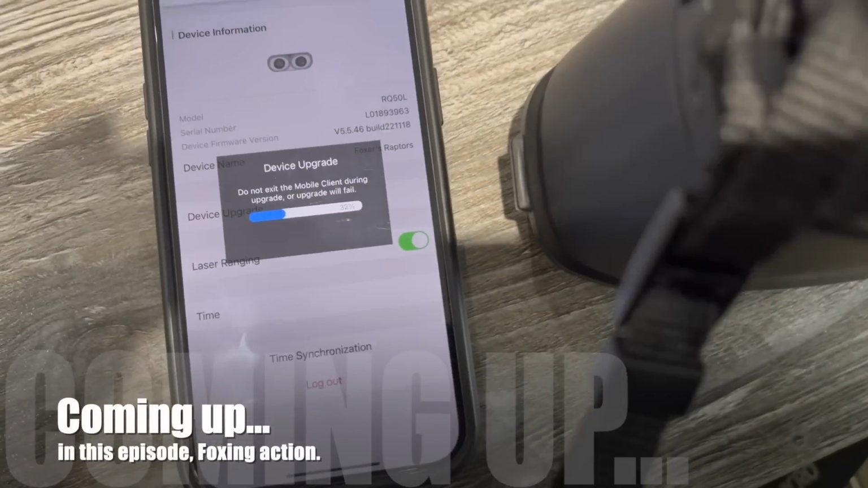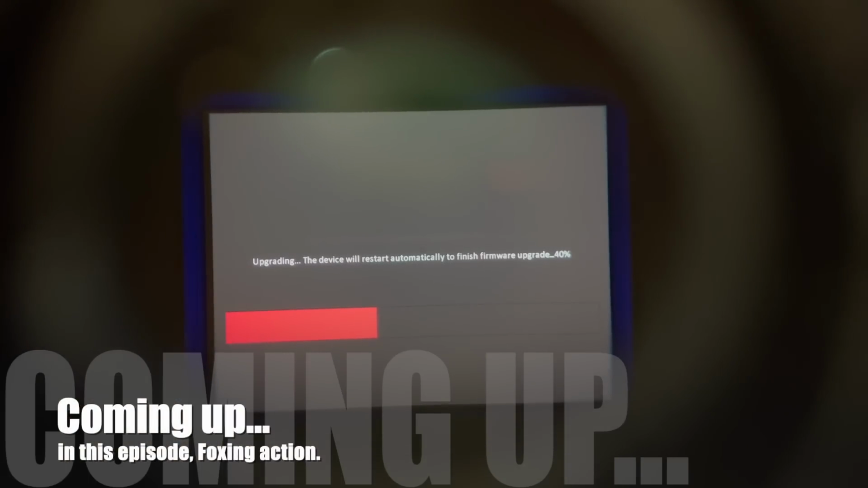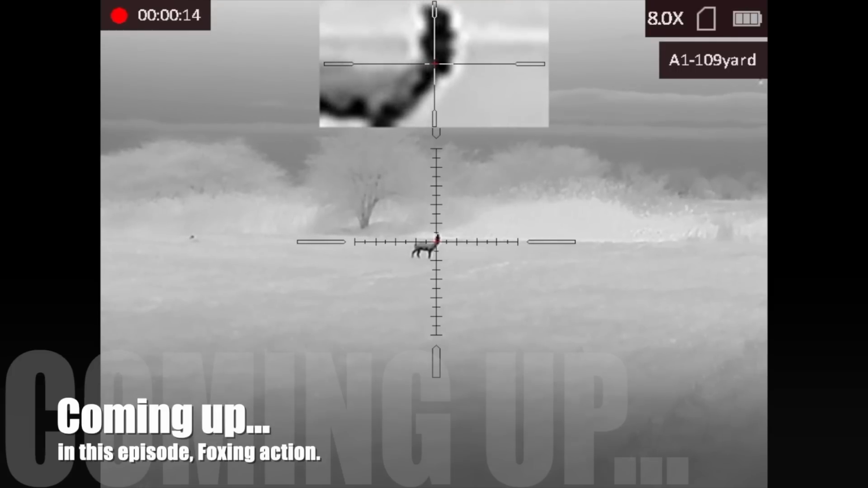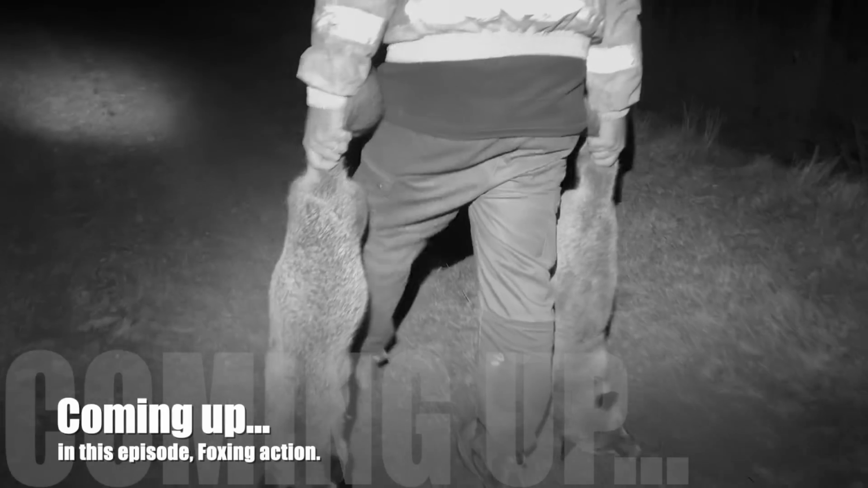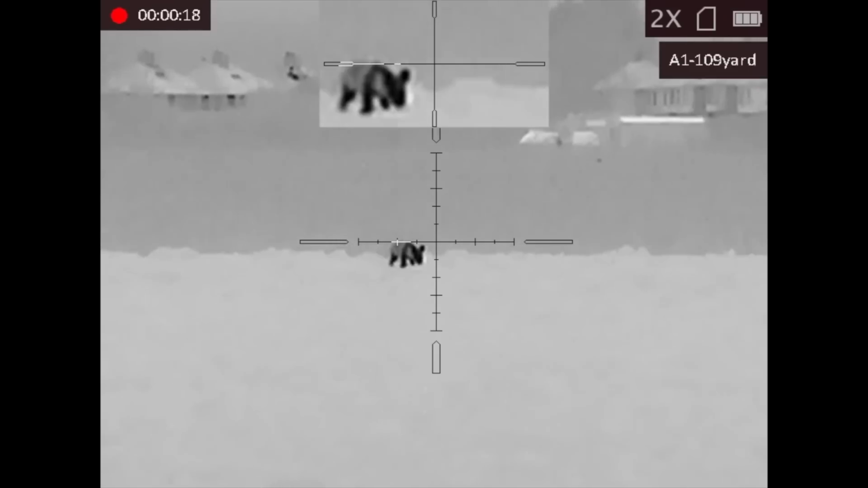Coming up in this episode, with a small update to some of the essential foxing kit, we get out after a couple of the red menaces. This is Team Foxer, and this is Foxing.